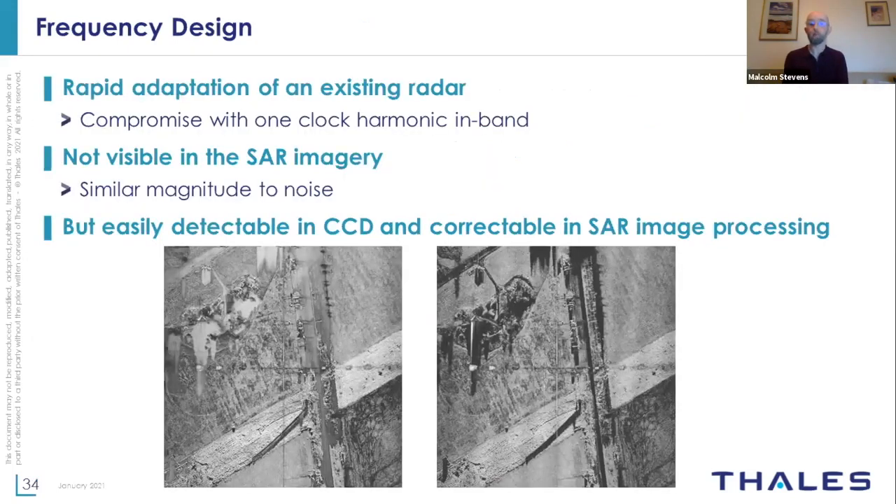When we were designing the radar and putting it together, because it was a fairly rapid adaptation of an existing radar, we had a compromise: we had one clock harmonic. Normally you would design the RF, the radio frequencies, to deliberately avoid any harmonics of any of the frequencies you're using within the system from being within the band that you're actually trying to look at. Because we were adapting an existing system, we had a compromise with one clock harmonic present.